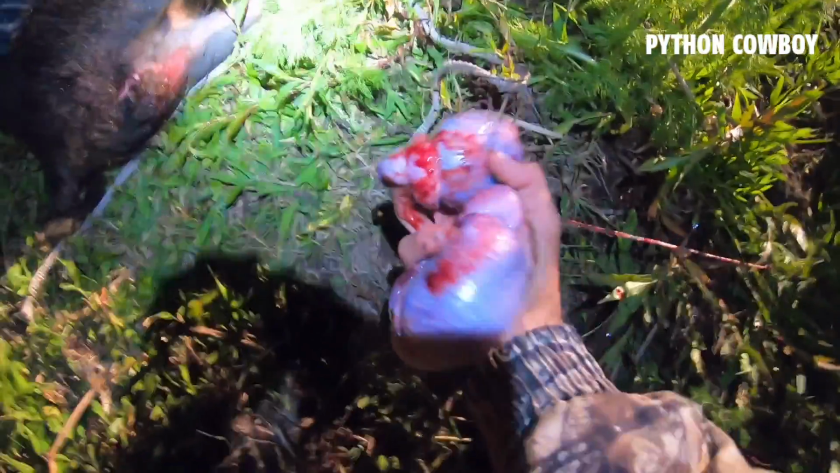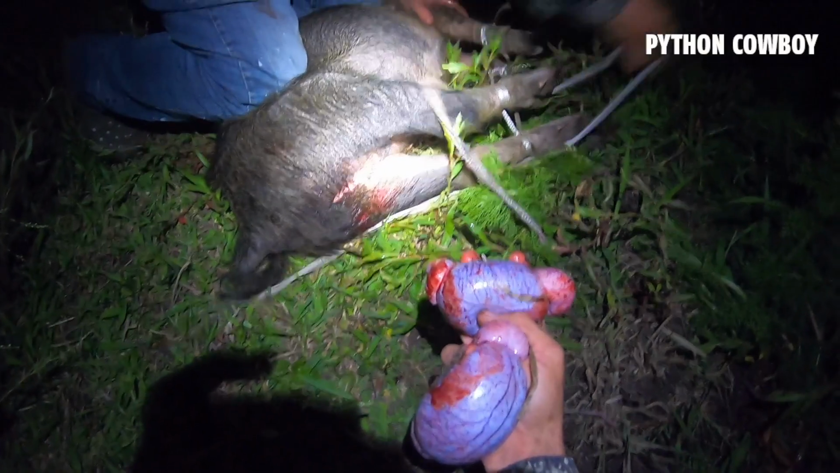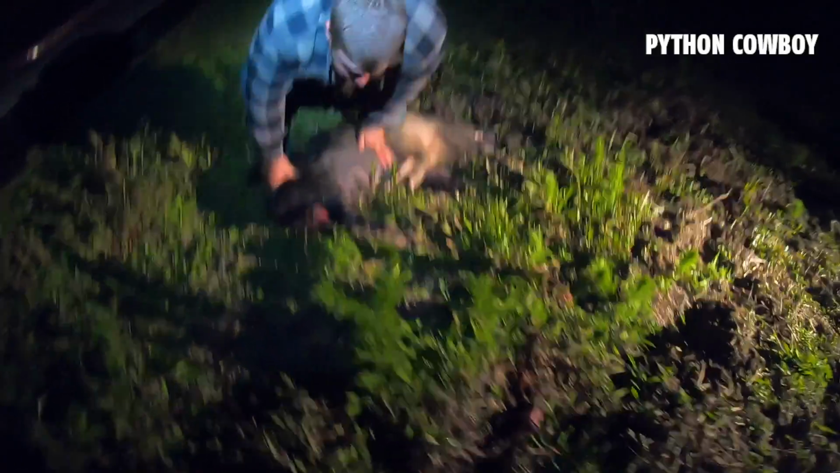Cutting his balls off helps him really just pack on fat. He'll double, triple in size, and the meat will be three times better. So he'll eventually be harvested down the line, and when we do, he's going to be delicious. We don't want him creating any more of a problem by reproducing, but at the same time, we want his meat to be worth it and we want to make use of it. So that's what we're out here doing tonight, and hell, we're doing a good job at it. Hey, Nip, knock it off, call hog.